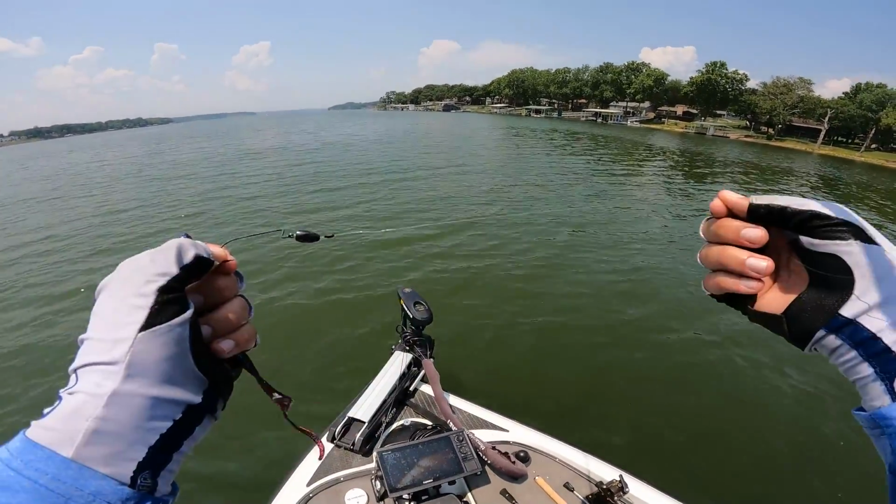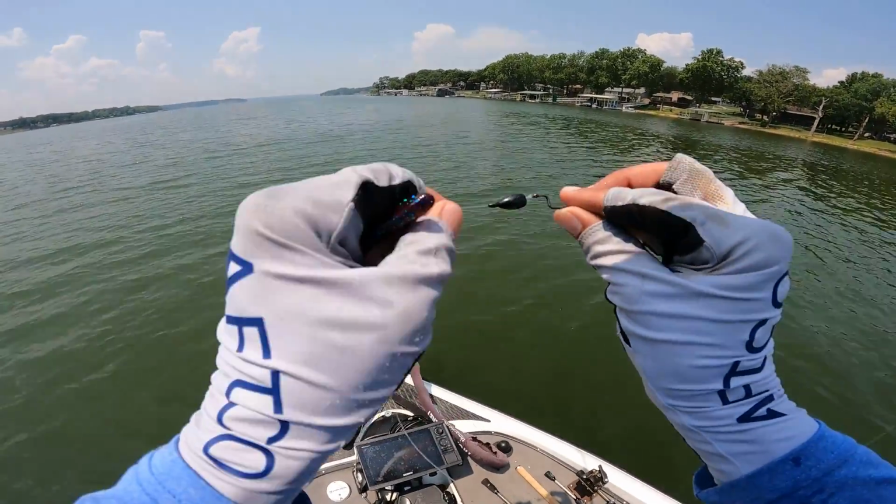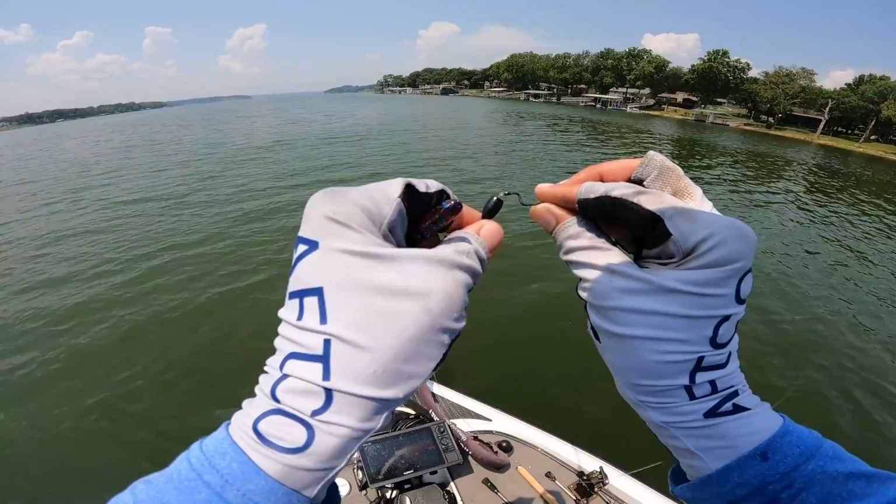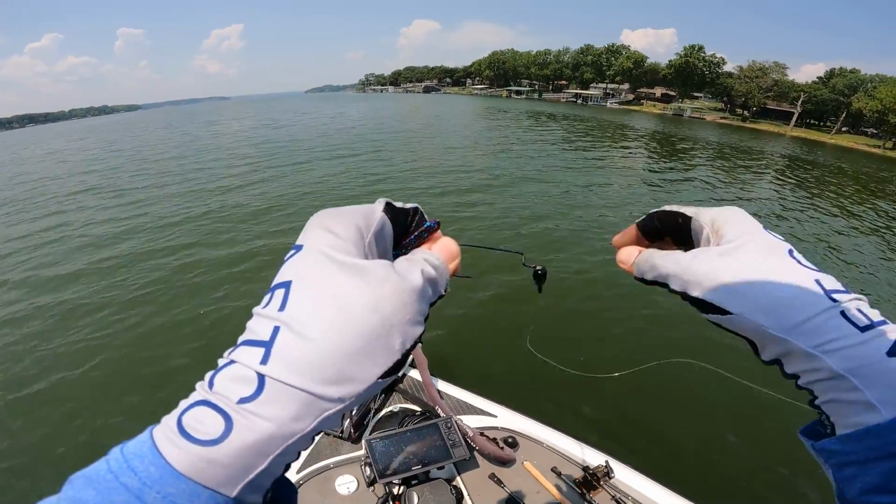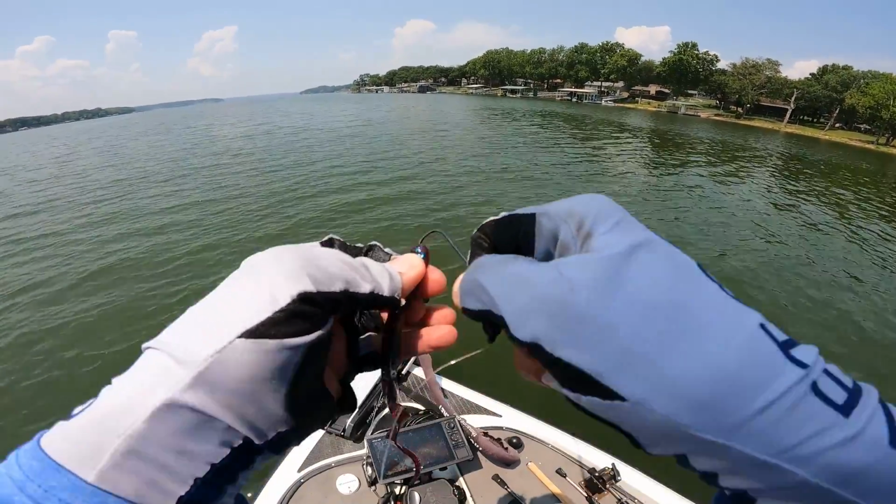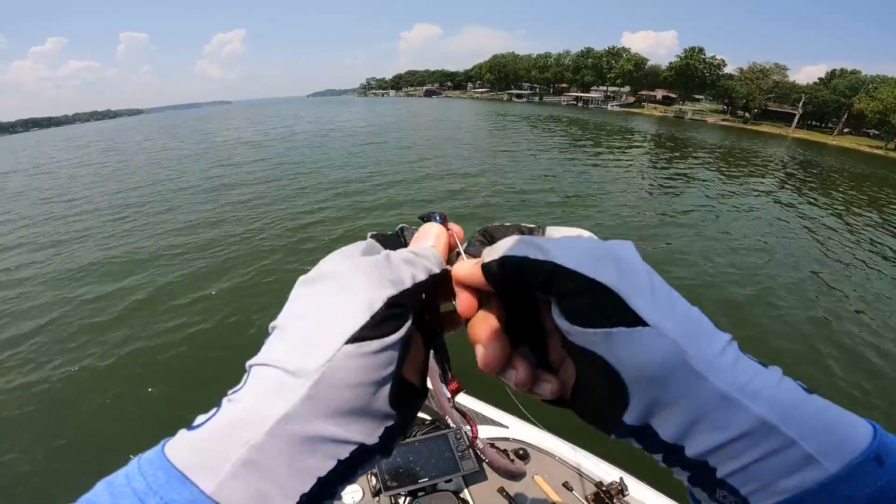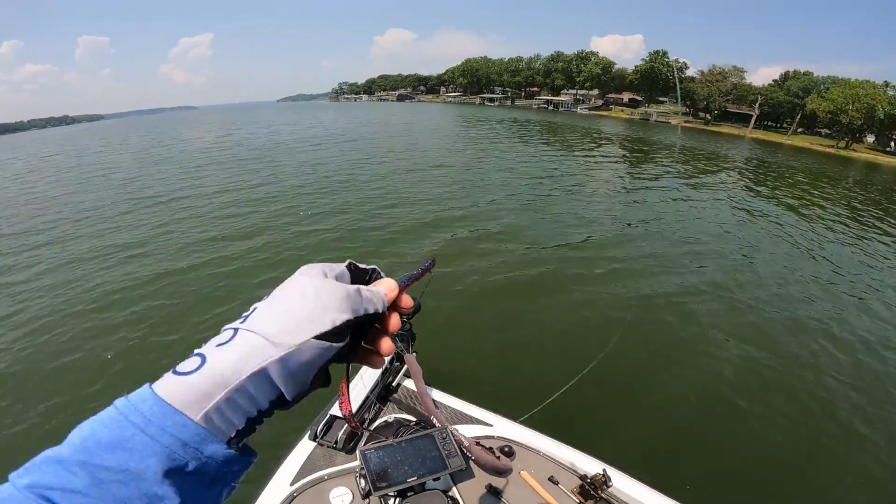I'm throwing that on 20-pound Sunline FC Sniper fluorocarbon with a 3/8 ounce Denali tungsten slip sinker. I'm pegging that, and I'm also throwing it with a 5/0 offset worm hook from Gamakatsu. Just Texas rigging that deal and throwing it on these ledges. And I mean, you can't get any better than that. Just slow dragging a big worm, it catches big ones, it catches numbers.